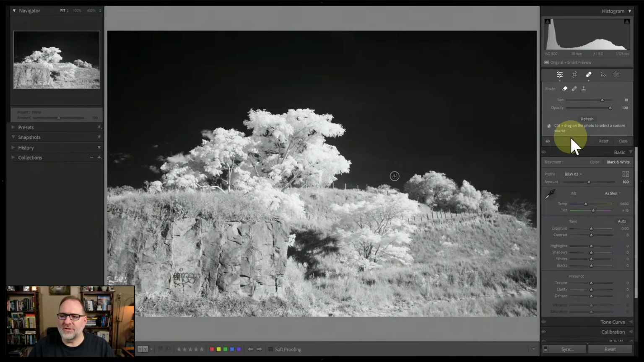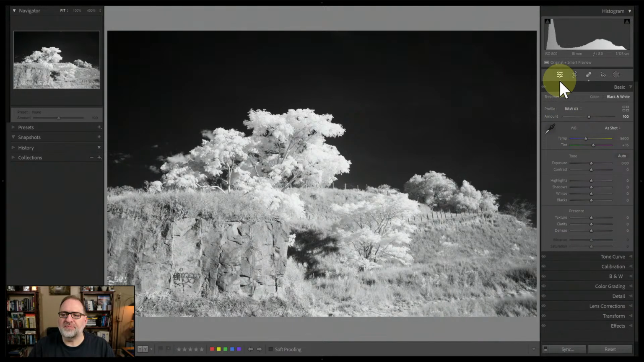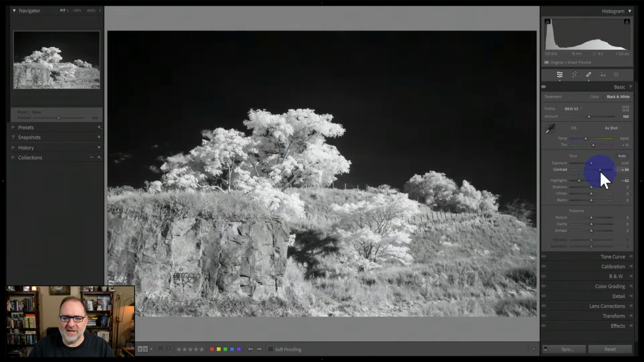If I go back to the basic panel, then I could start to address some of the other things in the image, like I could bring down the highlights to bring down some of the really blooming highlights in the trees. You could increase the contrast of the image.